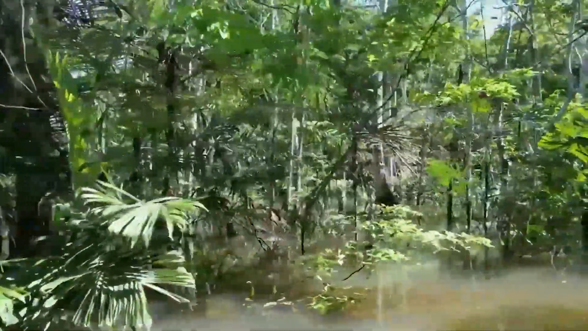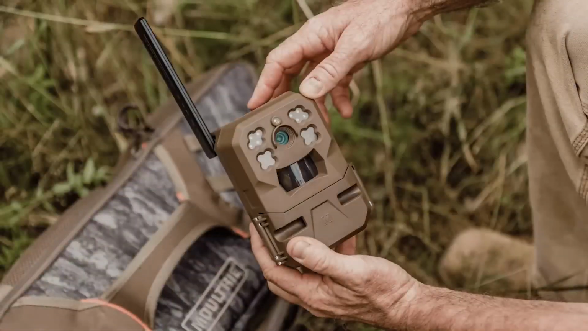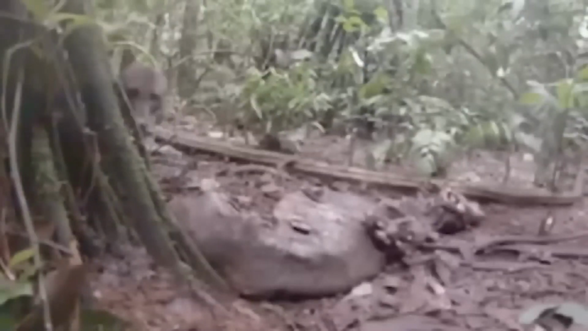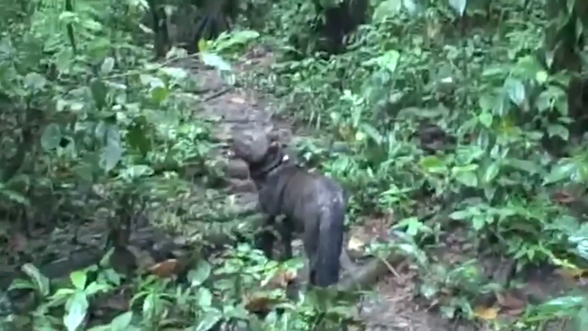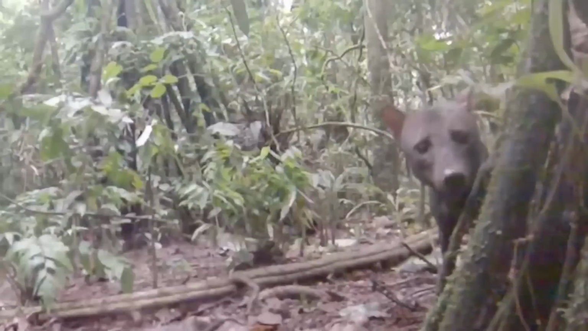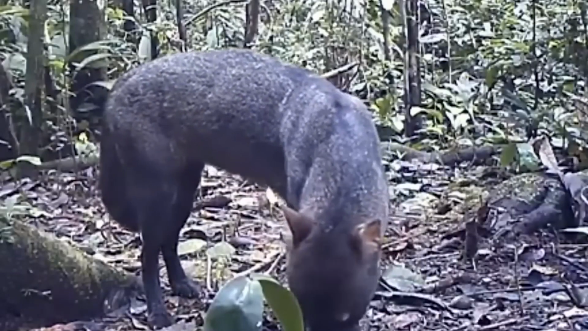The Amazon rainforest is a place where you can find unique and unusual creatures. People often put trail cameras there to capture these animals. Recently, a rare Amazonian short-eared dog was spotted on one of these cameras. The species was thought to be almost extinct for a while, and researchers were losing hope of finding any. However, this video gave them new hope.